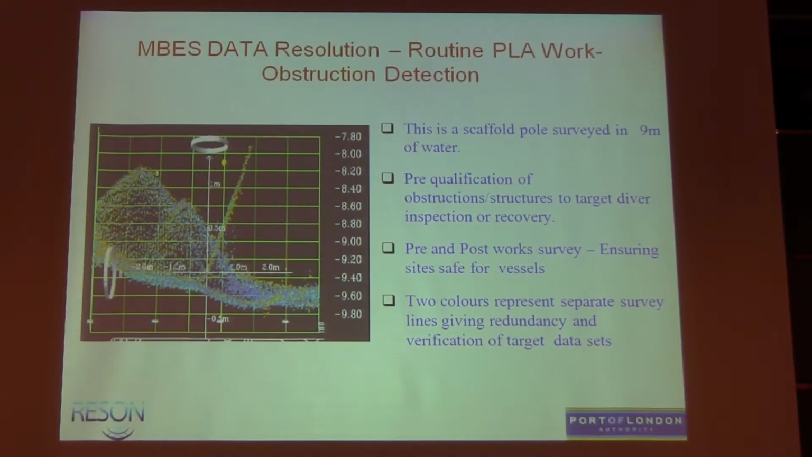The accuracies, again, in the early days of our systems, we started to look and we were quite happy with the level of accuracy we were getting. That's a scaffold pole in 9 meters of water. To be able to detect that and potentially identify it is critical, because in the Thames you cannot see your hand in the water. Not so much that it's dirty, but it's a very high sedimentation rate. So a diver cannot see his hand. He can hardly see his own bubbles sometimes. So to be able to give more information is operationally critical, and really allows us to pre-qualify targets for diver inspection or to clear an area safe after some works.